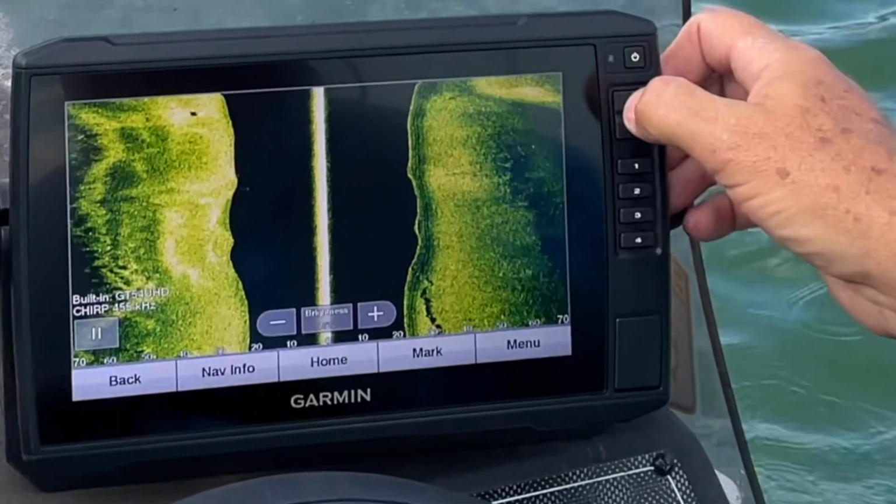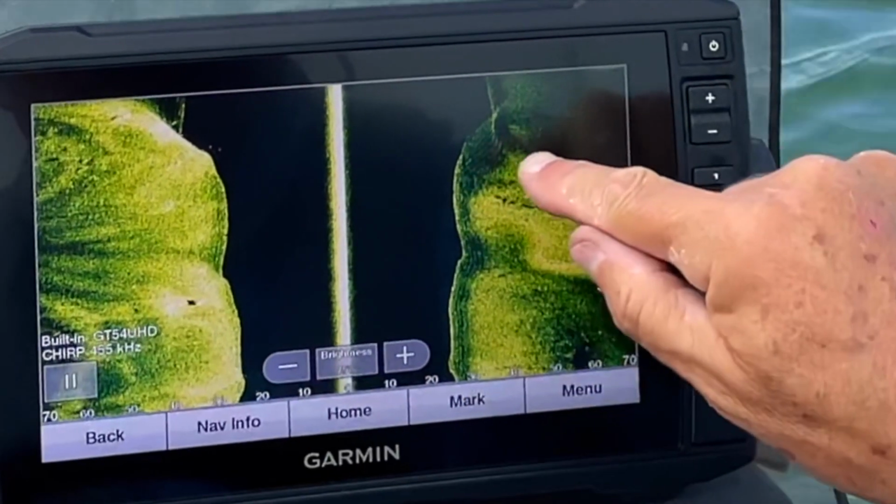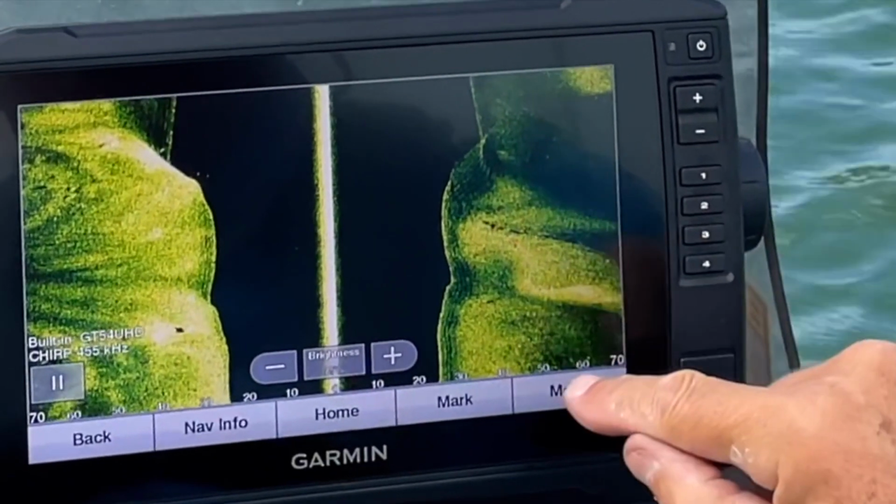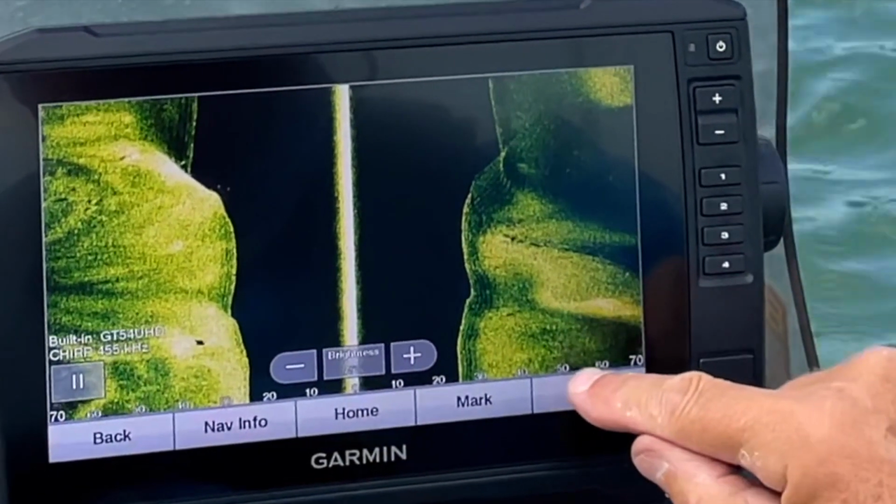So once you get your adjustments made, the picture really is amazing. You can see right there, that's a shelf that I'm looking at. So now let's look at frequency.